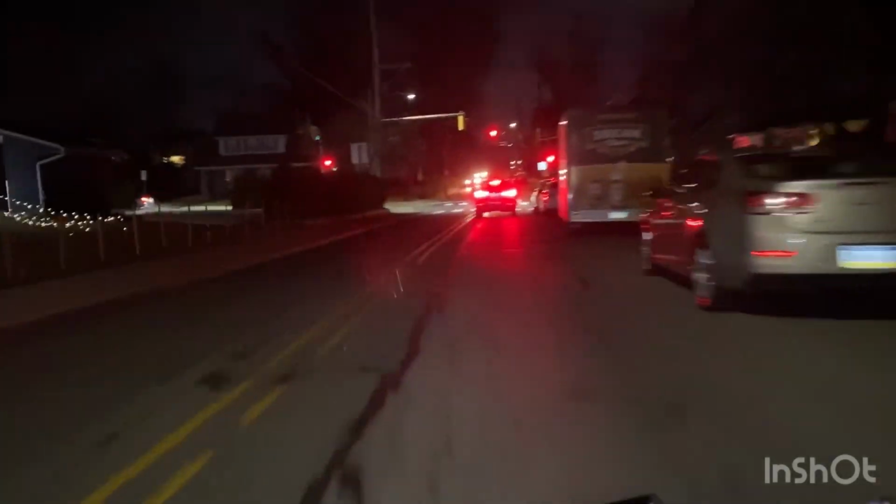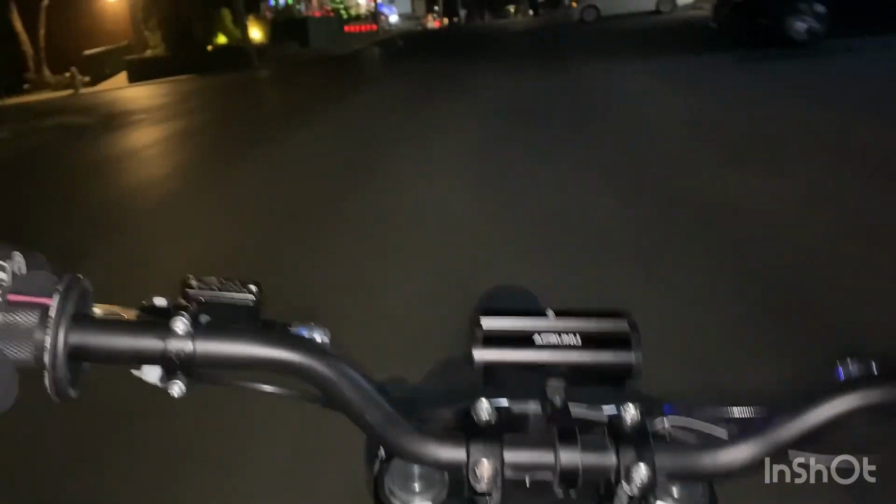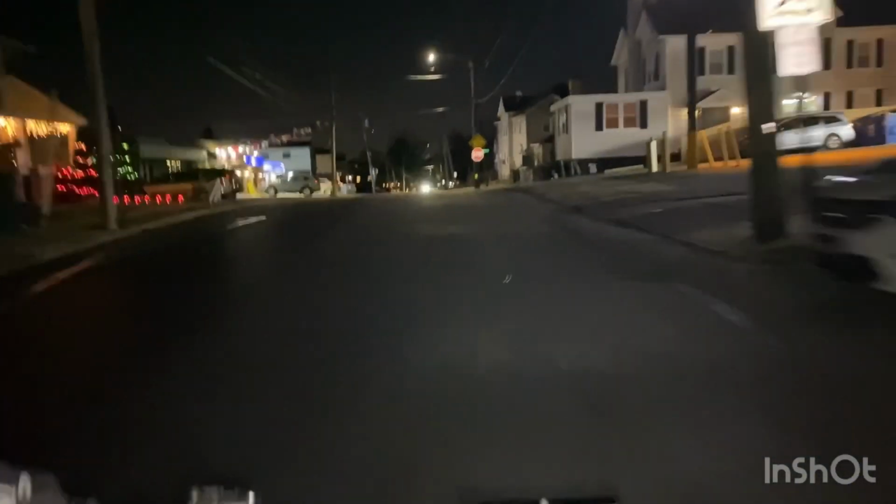Definitely want to get some street tires though. Like bad. Need some street tires. I'm probably doing like 30, 35 at the most. I think I might need to add a little more pinch and torque.